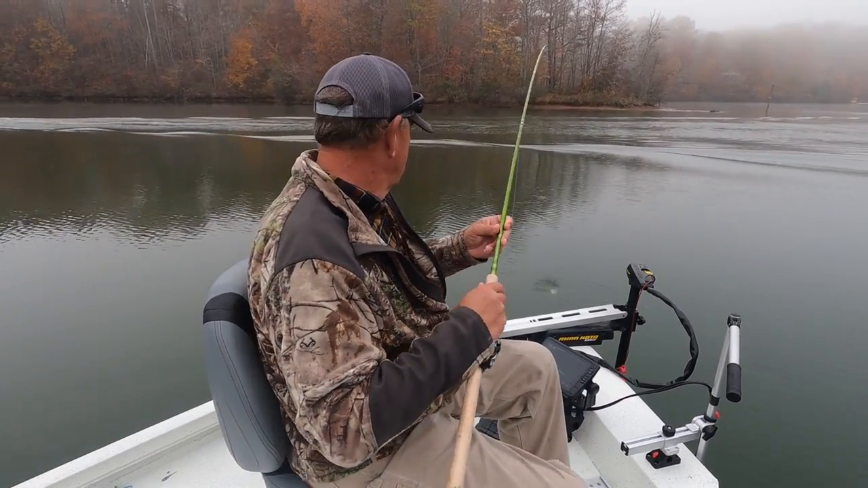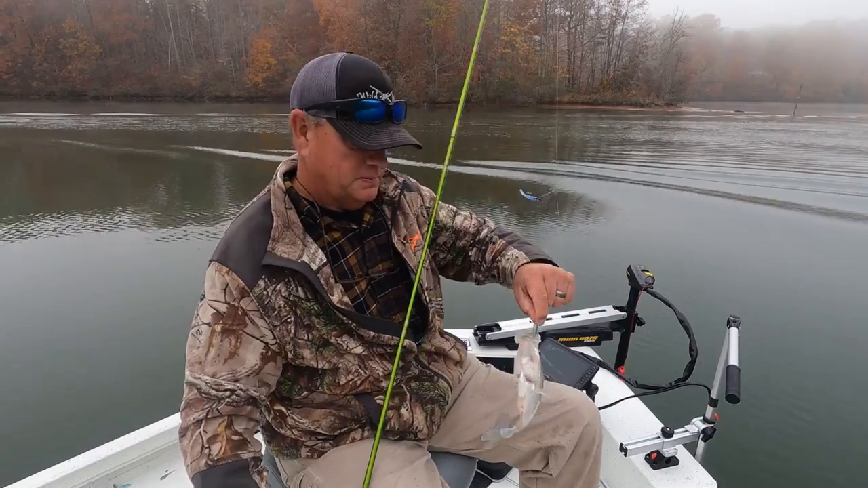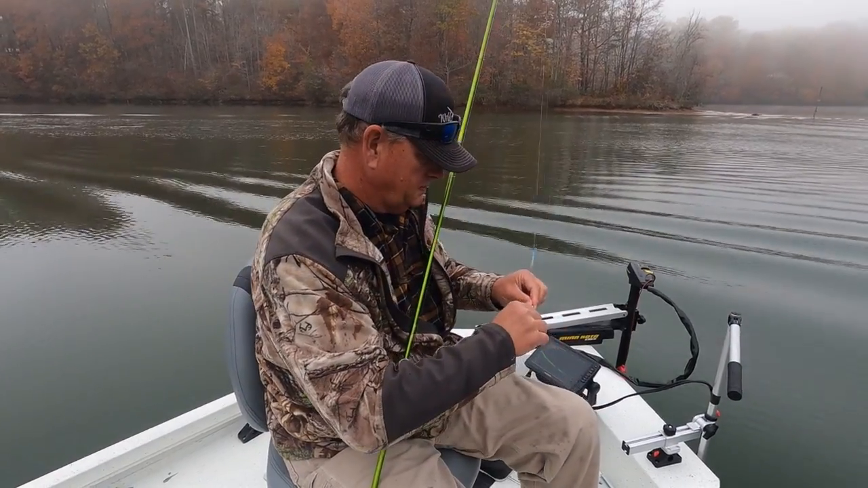Another one about the same size, not a big one, but a good crappie. He's probably 10 inches.